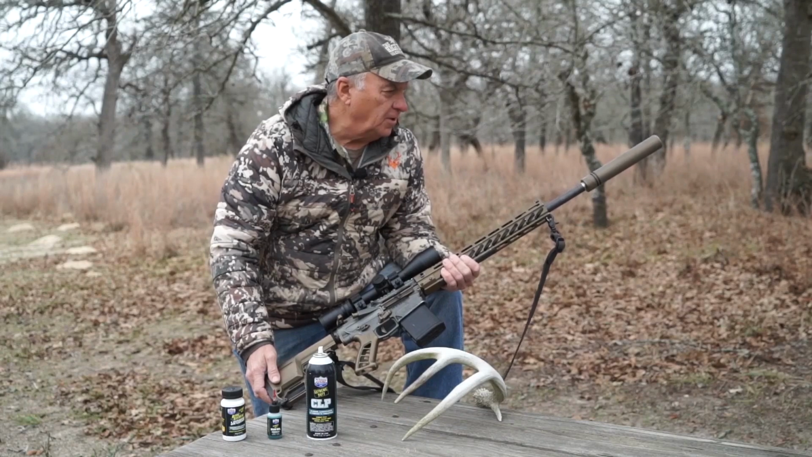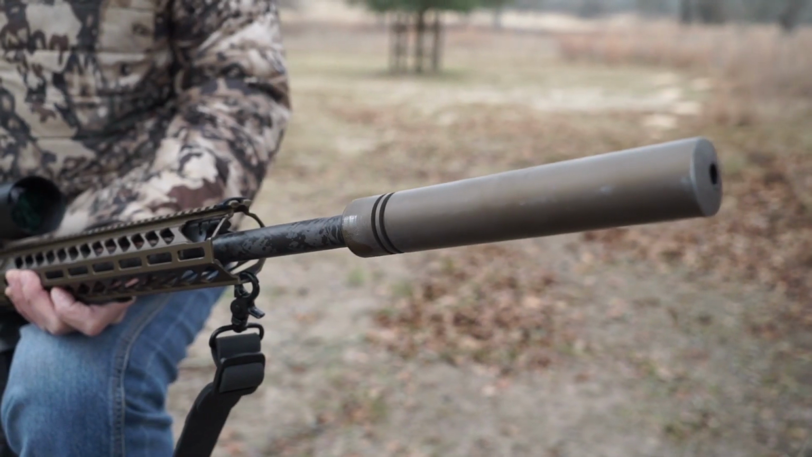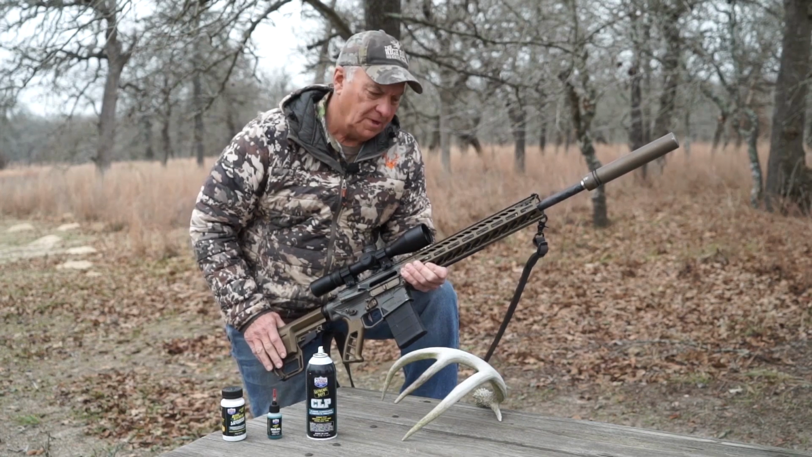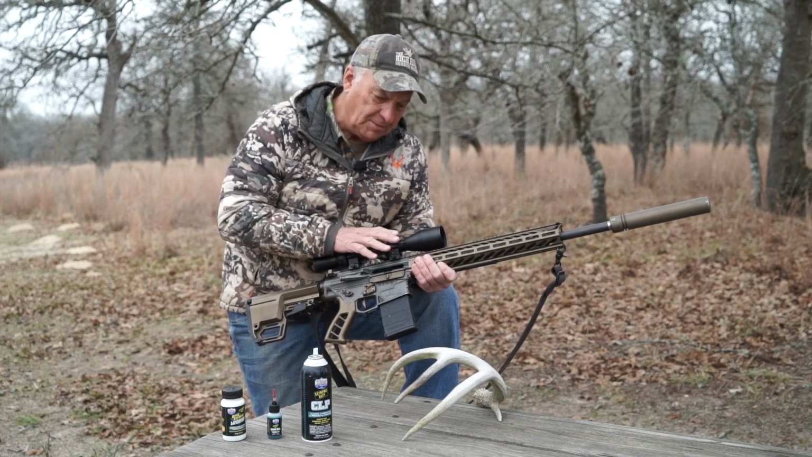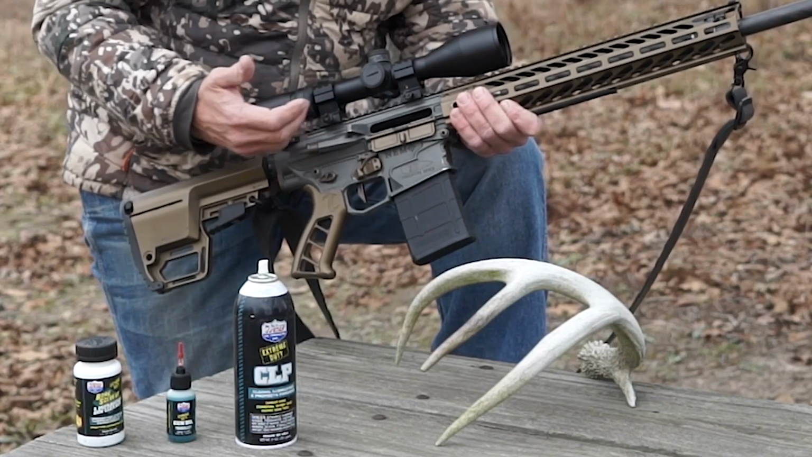Until a few years ago, I really didn't have a whole lot of experience hunting with an MSR, a modern sporting rifle, but now I've shot thousands upon thousands of rounds through them. And so the one thing that I've found is that an MSR, or any gun for that matter, when it gets in extreme cold weather, especially an MSR, when they wind up getting dirty, they start gumming up. They won't function properly, they won't cycle properly.